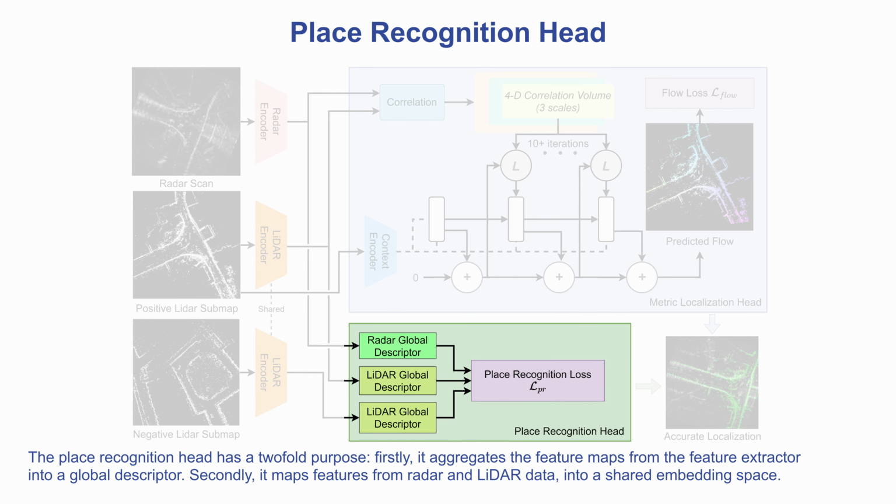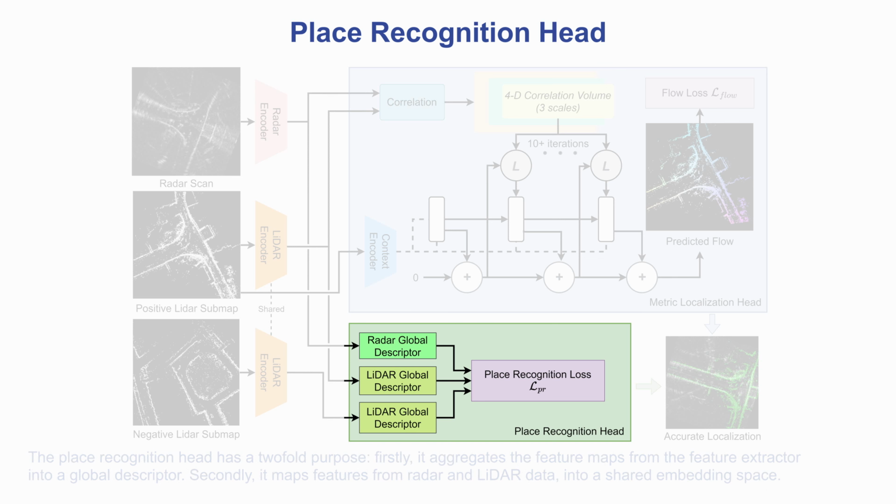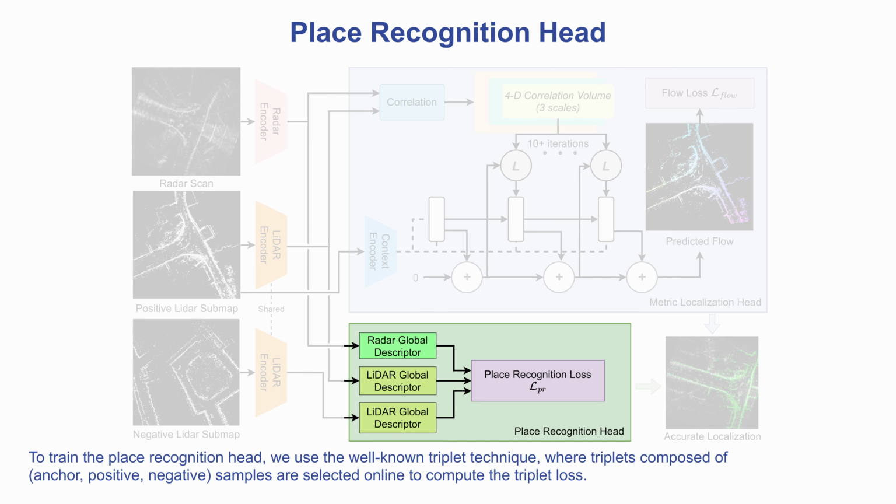The place recognition head has a twofold purpose. Firstly, it aggregates the feature maps from the feature extractor into a global descriptor. Secondly, it maps features from radar and LiDAR data into a shared embedding space. To train the place recognition head, we use the well-known triplet technique, where triplets composed of anchor, positive and negative samples are selected online to compute the triplet loss.